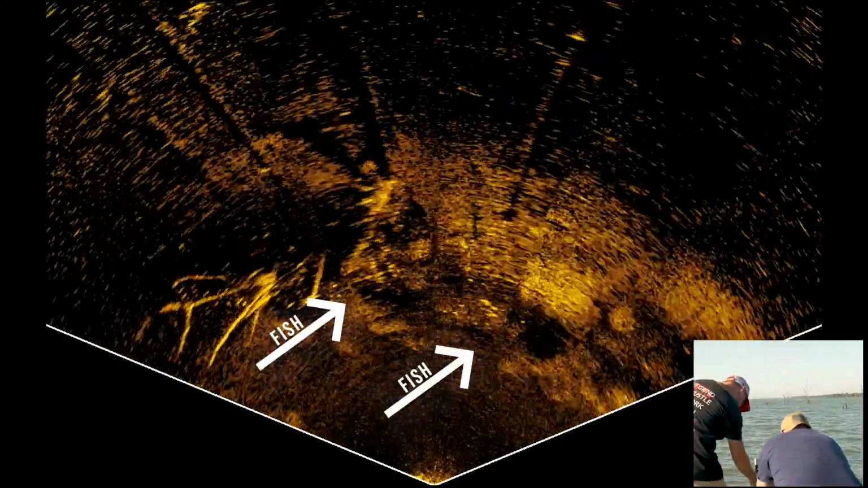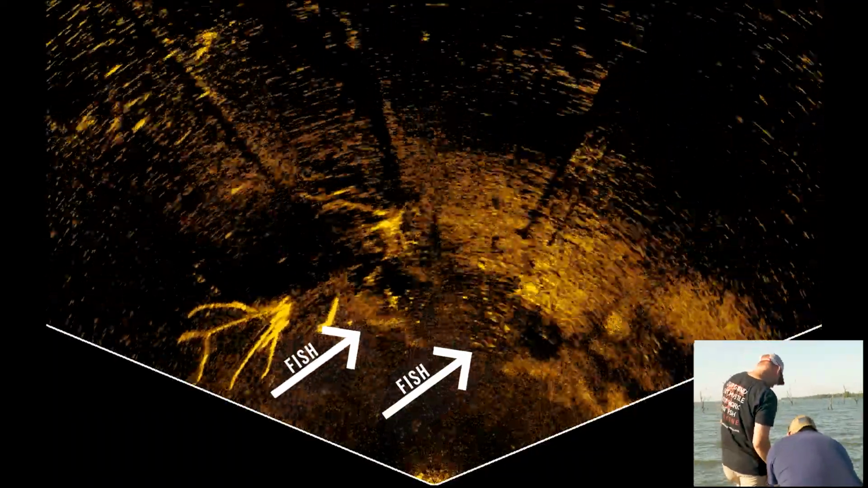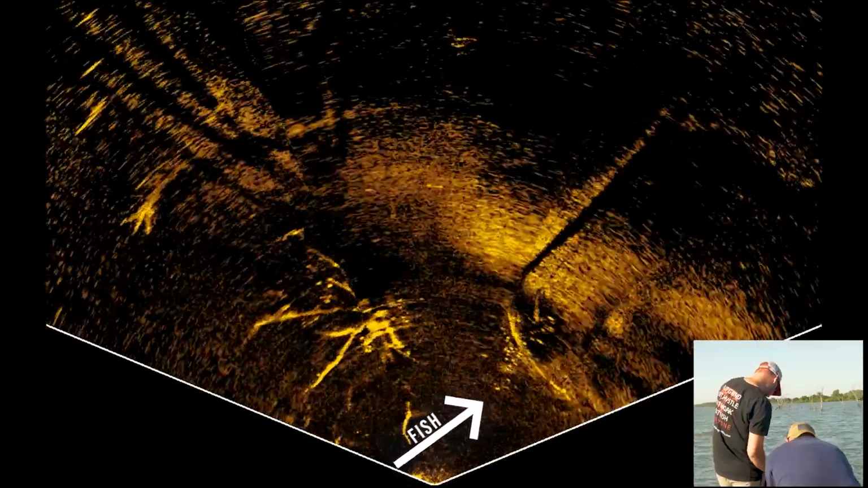Seeing some more fish down there for sure. Seeing some trees off here. Not as defined as what Garmin's was, but again, we're 20 feet deep. We've got the overview overlay right here. Trucking along here. Still seeing stuff, still actively coming up.